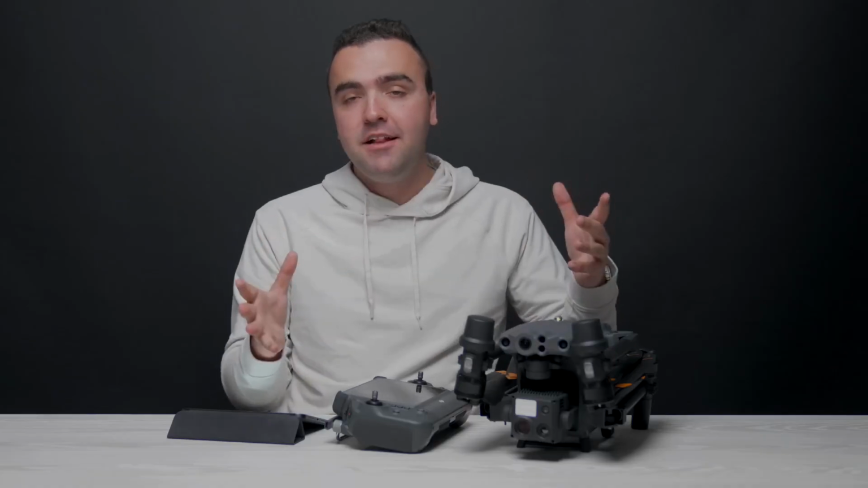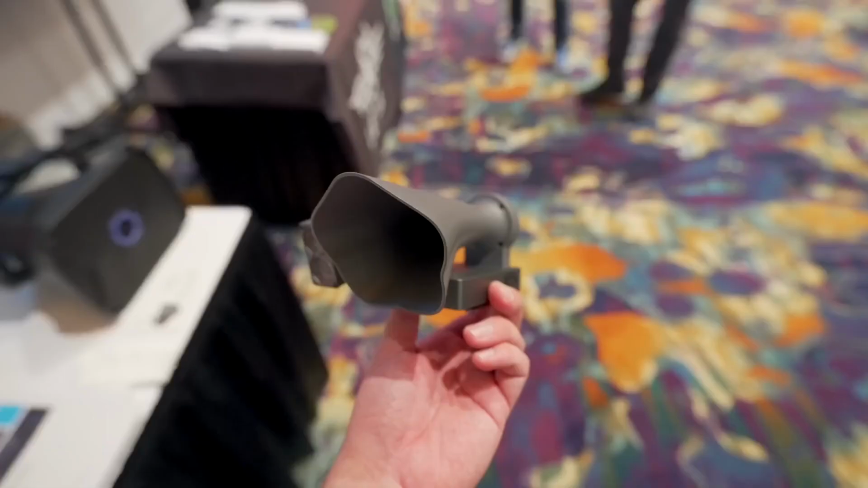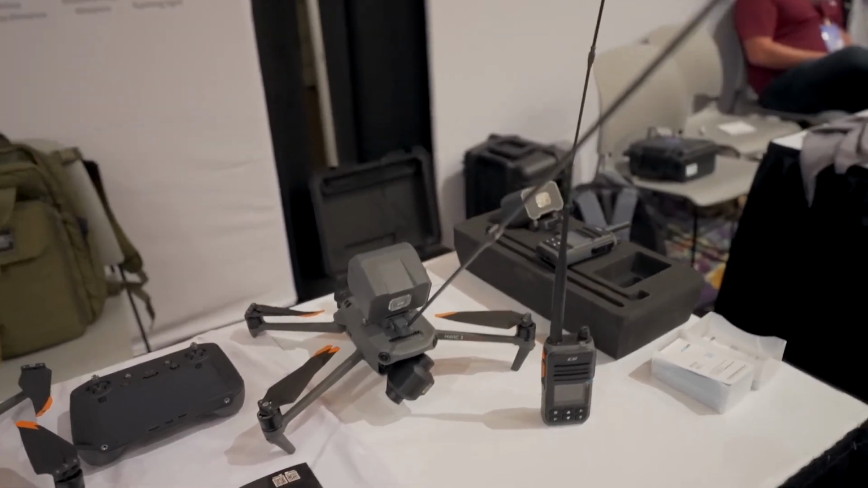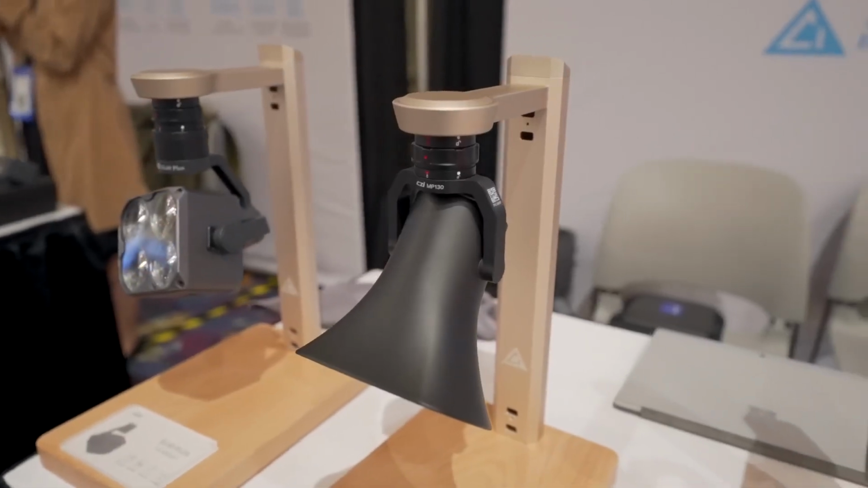The final piece of technology that I want to touch on are the attachments made for the M30 that attach right to the front of the drone using the 4 screw mounts on the top side. While I don't have any of these attachments, I do have some colleagues that use them on a daily basis, and they say that they wouldn't fly without them. They are that valuable. I mean, being able to see better and communicate remotely is huge for search and rescue operations.